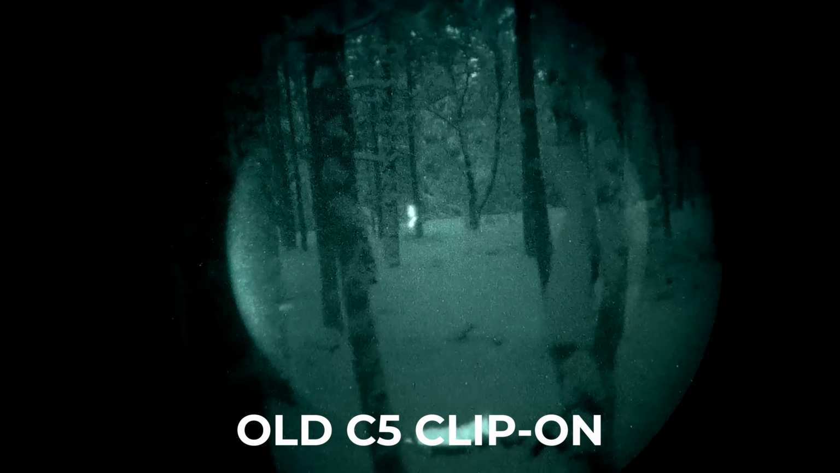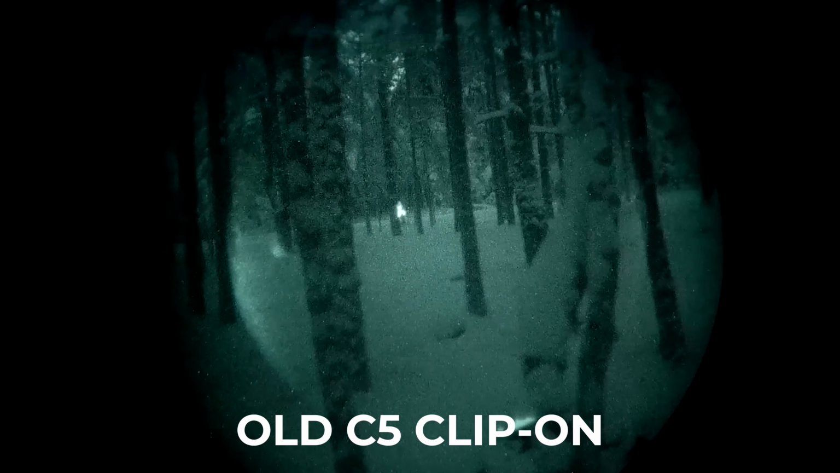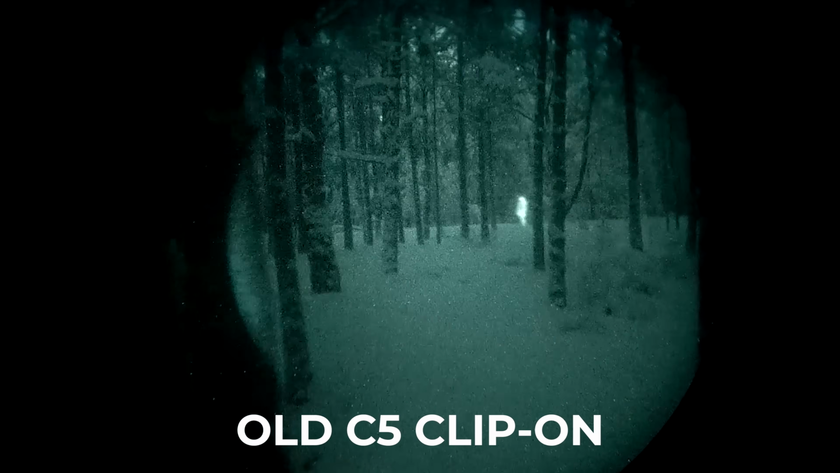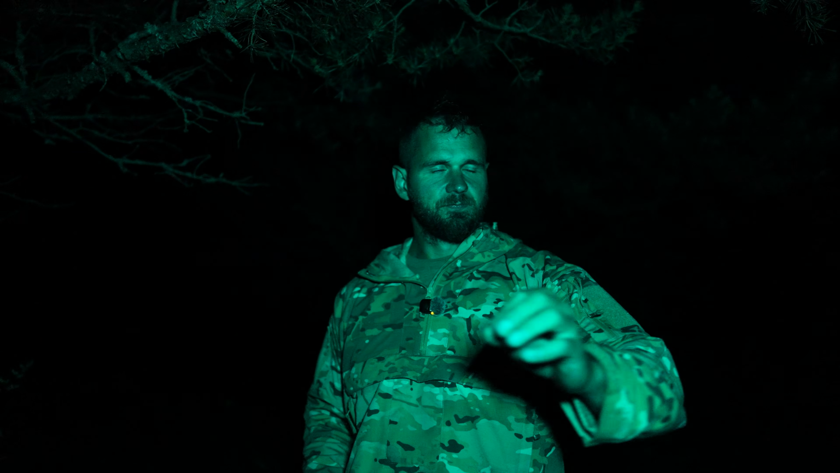When using the thermal overlay device on your binos, it greatly improves your situational awareness. When you're looking around, you can keep track of your own guys. Let's say you're walking in a formation. It's really easy to just look at your own guys. You find them right away. You can keep in line, whatever. And also you can spot heat signatures up to 500 meters away.